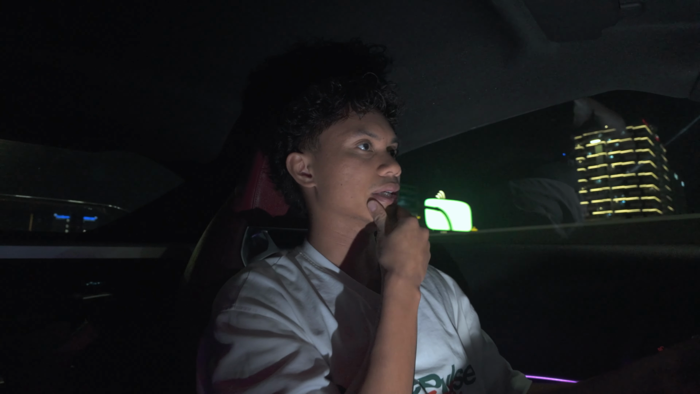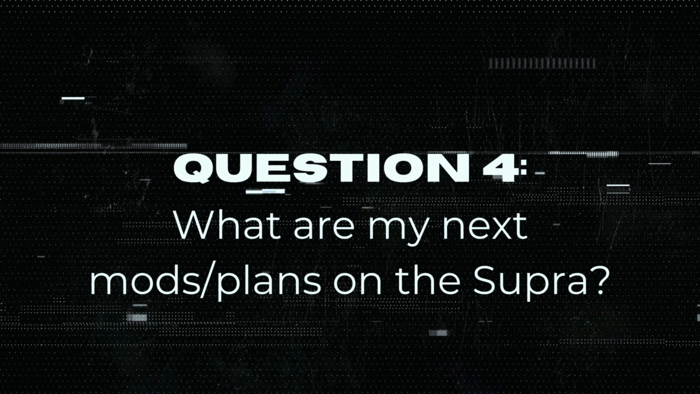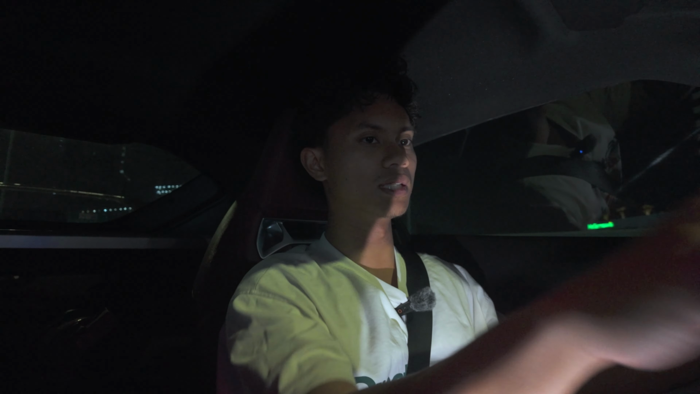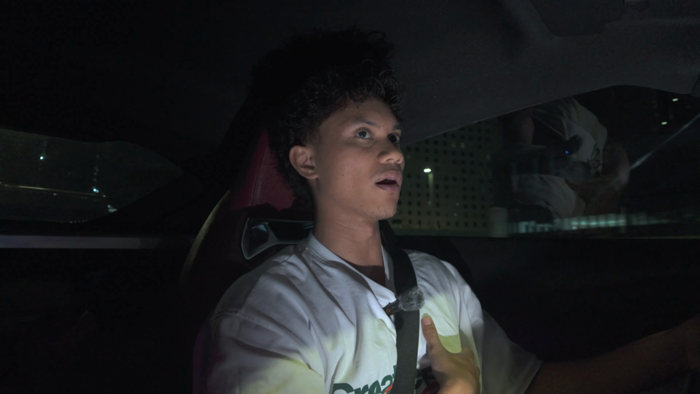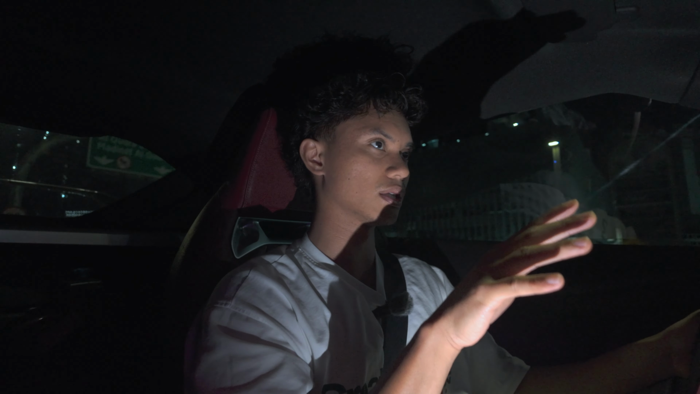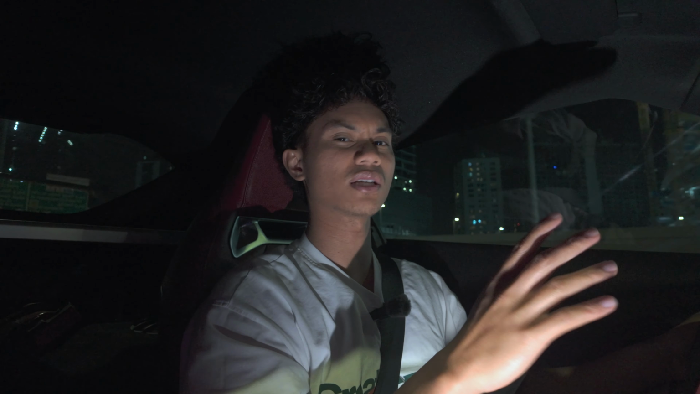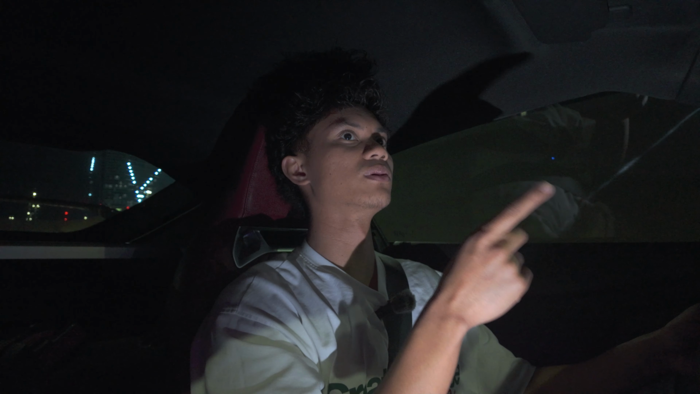And our fourth question is, what are my next mods on my Supra? It's kind of like a follow-up question to the previous question. But my plans for the Supra, if I'm being honest, I'm going to relax a bit with any engine modifications beyond the flash I just got. I want to focus more on the cosmetic side of my Supra, for a few reasons.